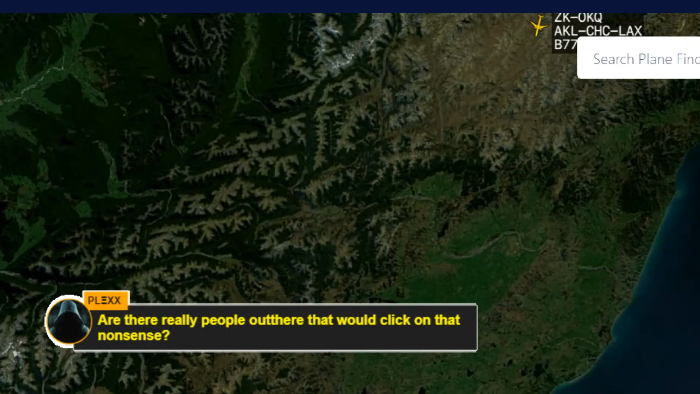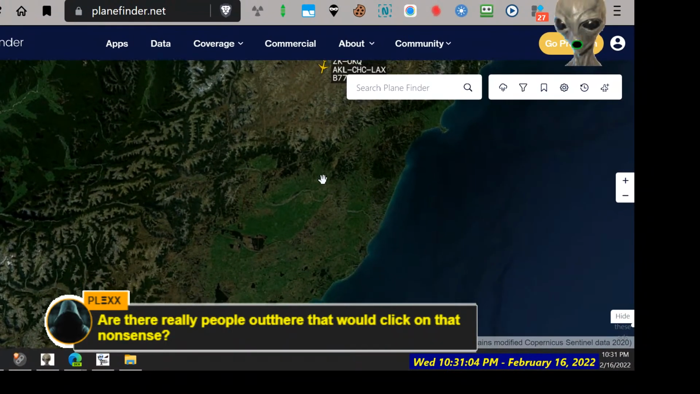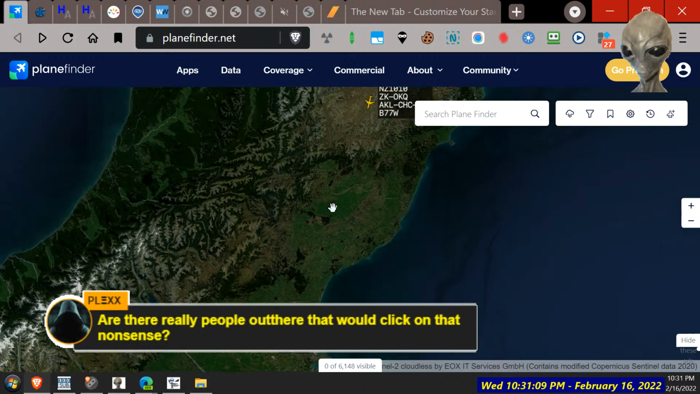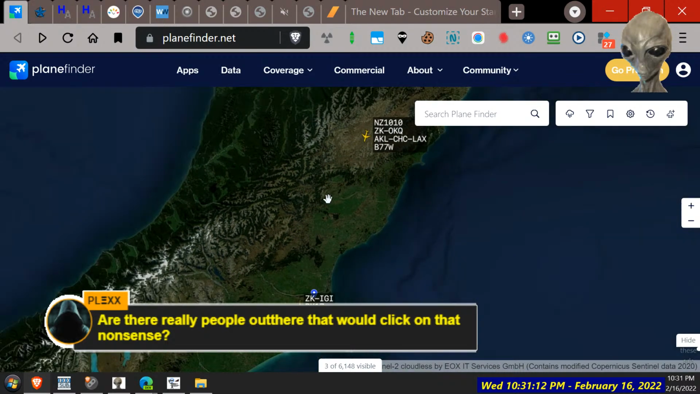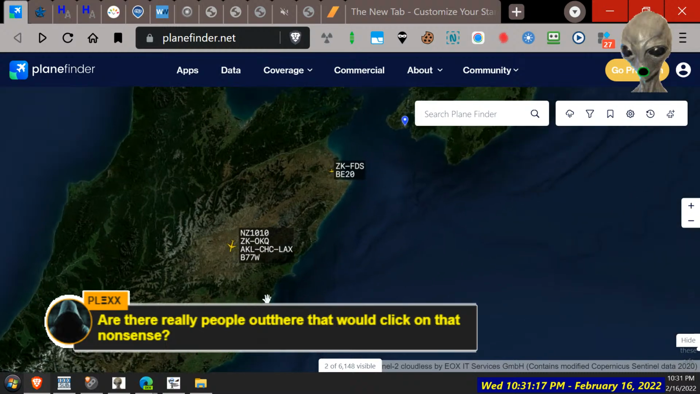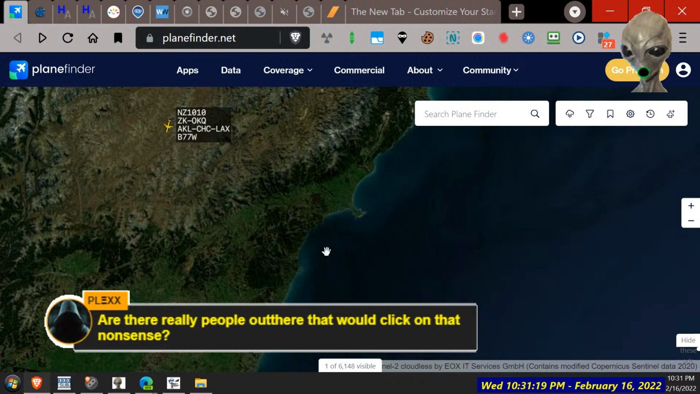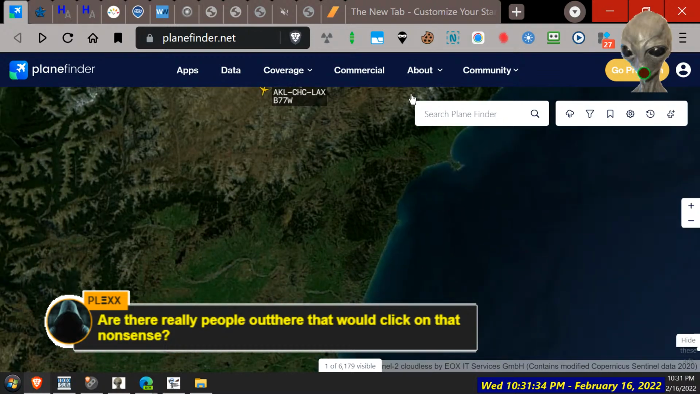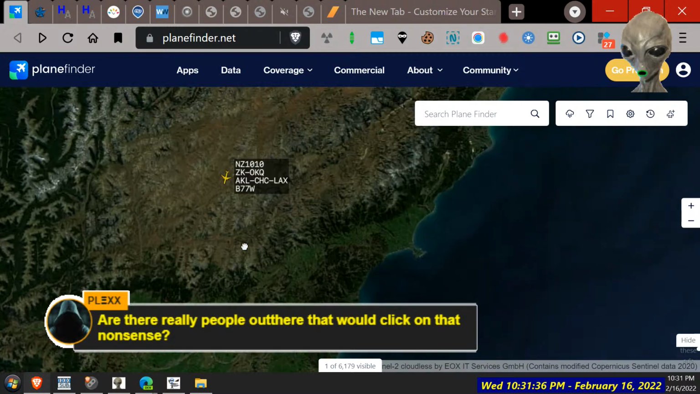Whereabouts? I got a plane coming down. Is that where Kaikoura is? Right about there. Further up still, maybe? In that dip there, is it? Oh, that must be Kaikoura there, isn't it? Well, that beach rose 1.5 meters in that last quake, right? Yeah, so it got pushed upwards. We can see why we got all fault lines. Look at all this angry mountain ranges.